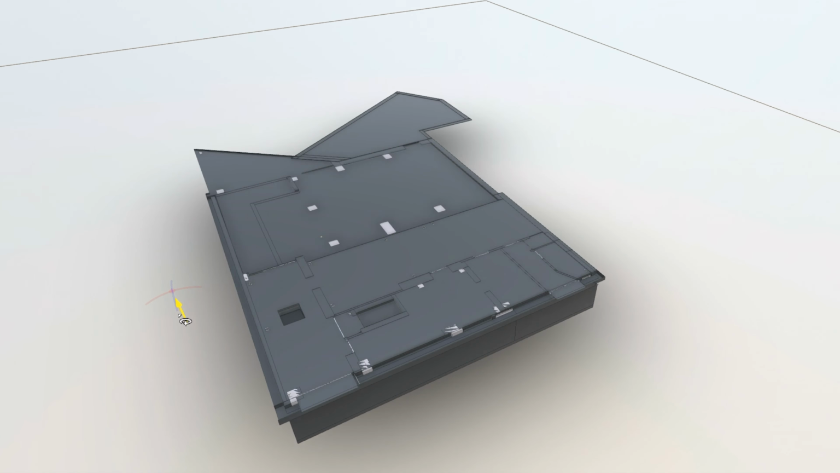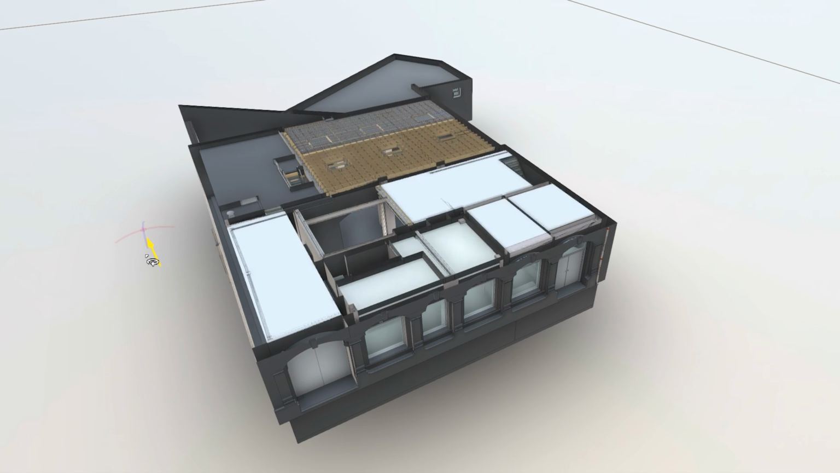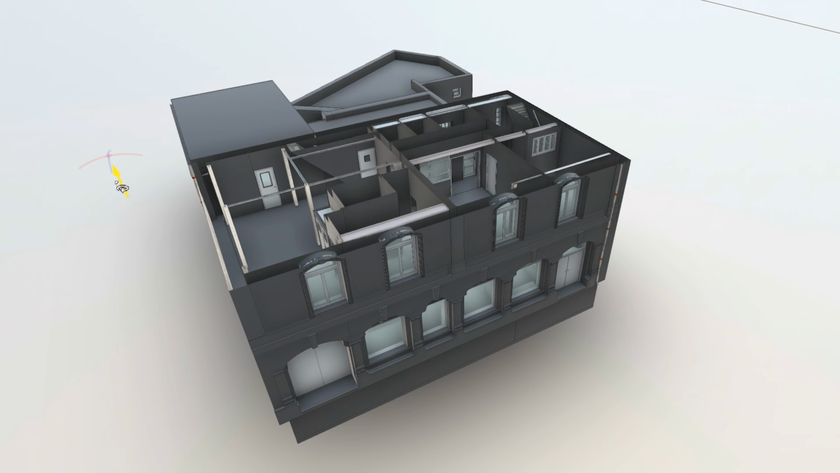So there we go, that's our finished Revit model, and that was the product that we delivered to our client, and they are going through the planning application process at the moment.